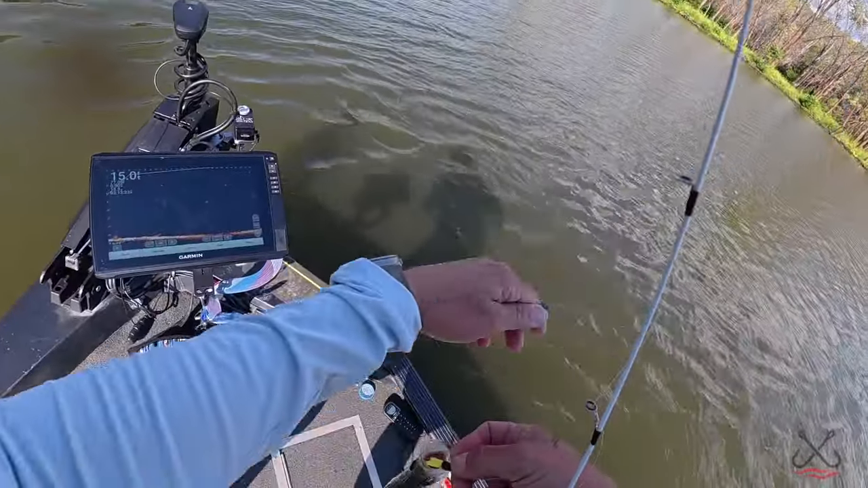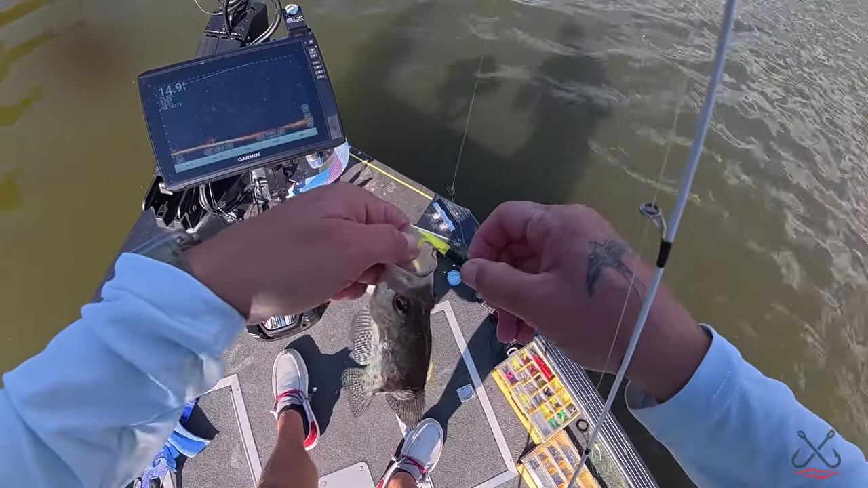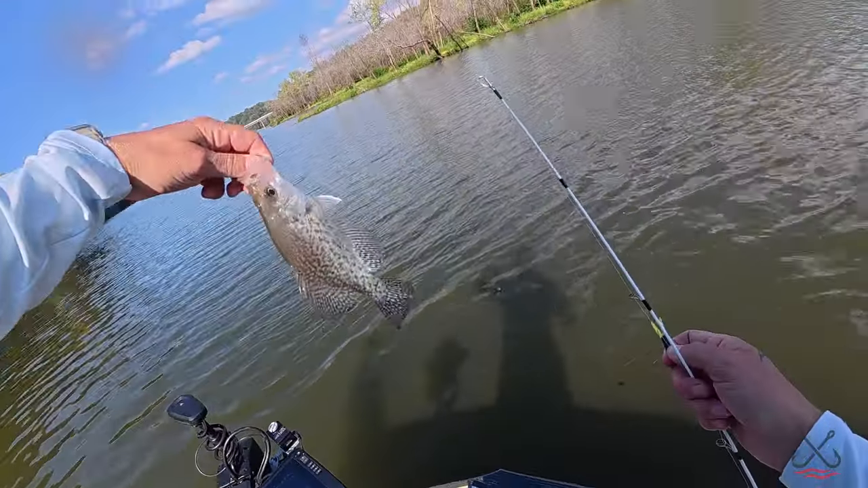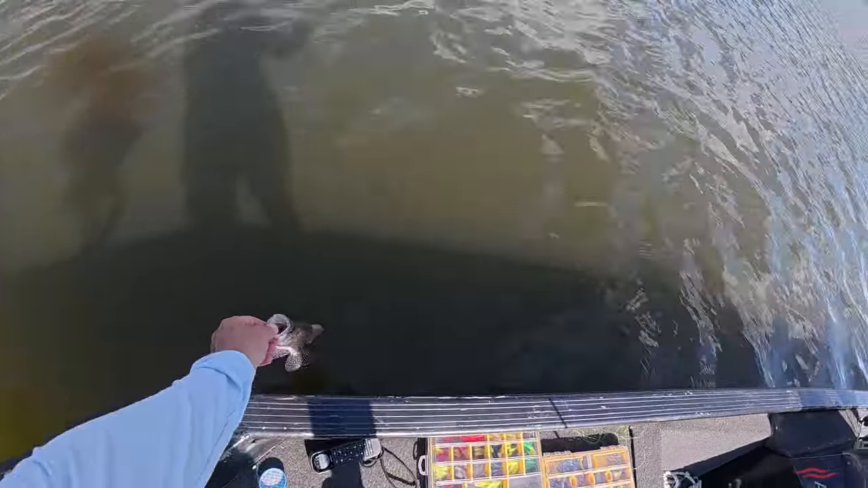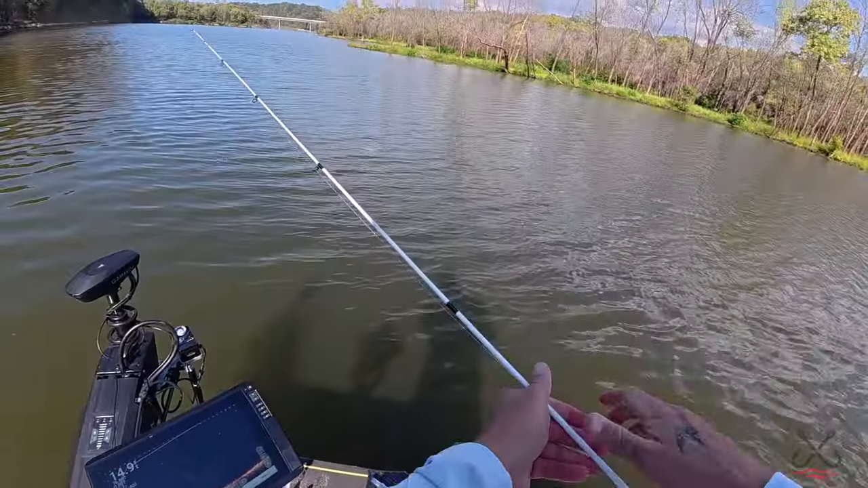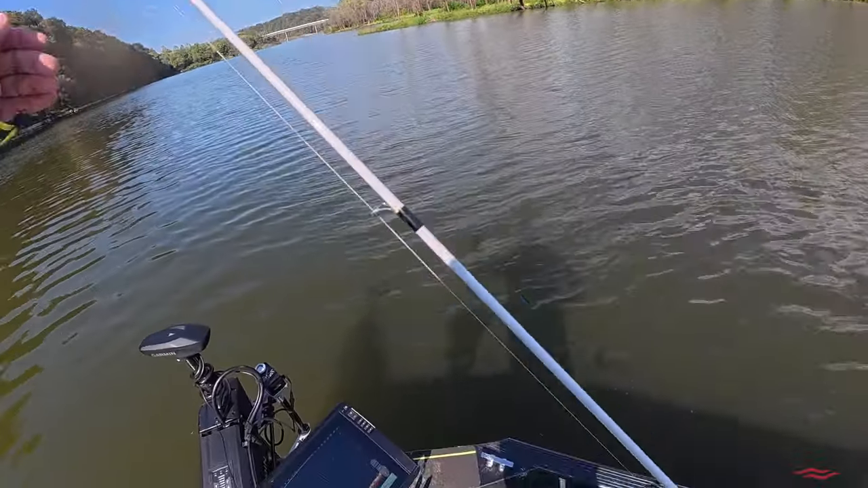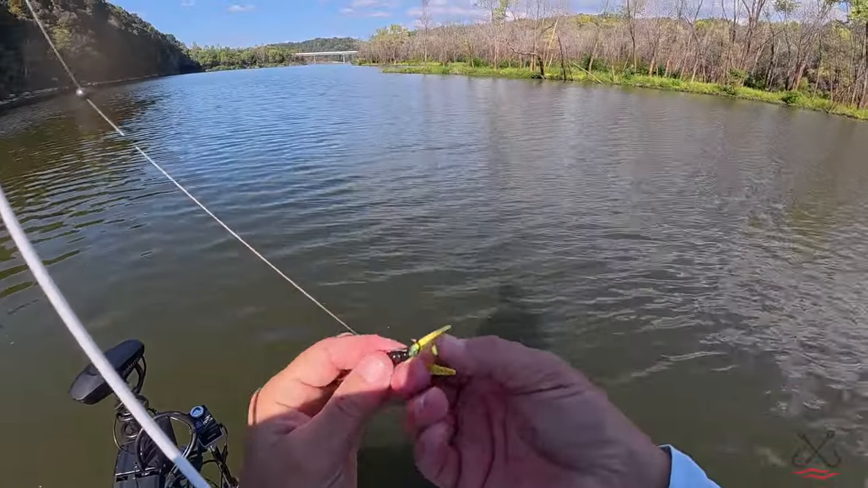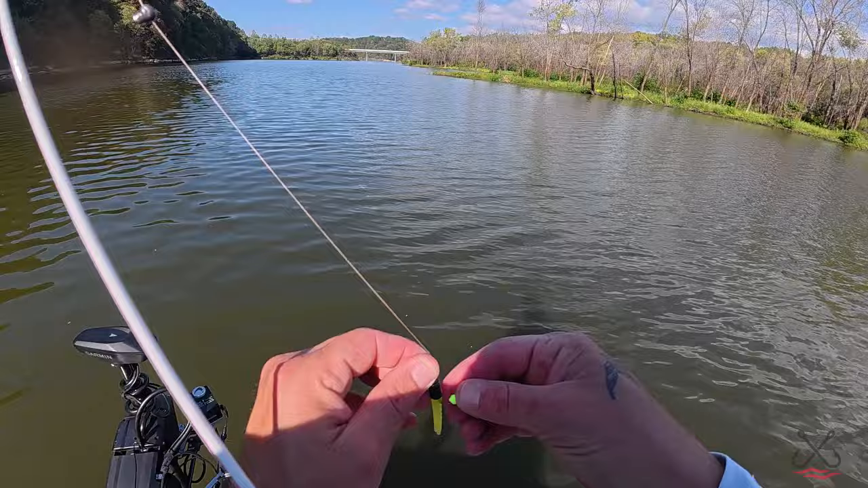I barely had him lipped. Barely had him hooked. Pretty little black crappie. You know, I'm having pretty good luck putting these crappie bites on there today. Seem to be. Seems to help the bite out.